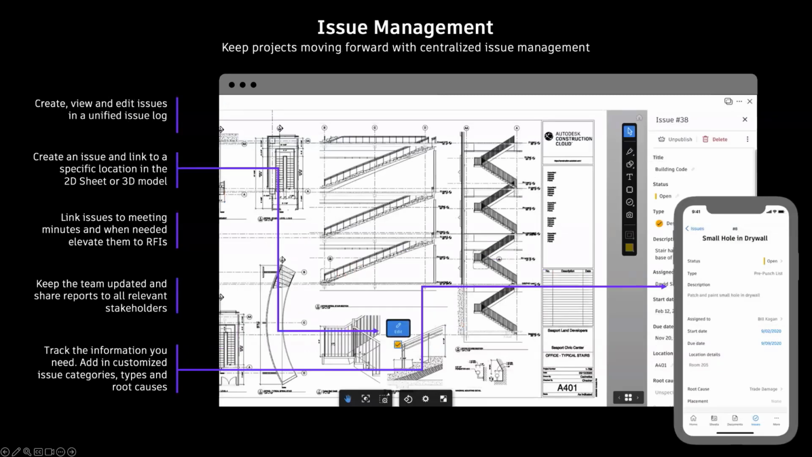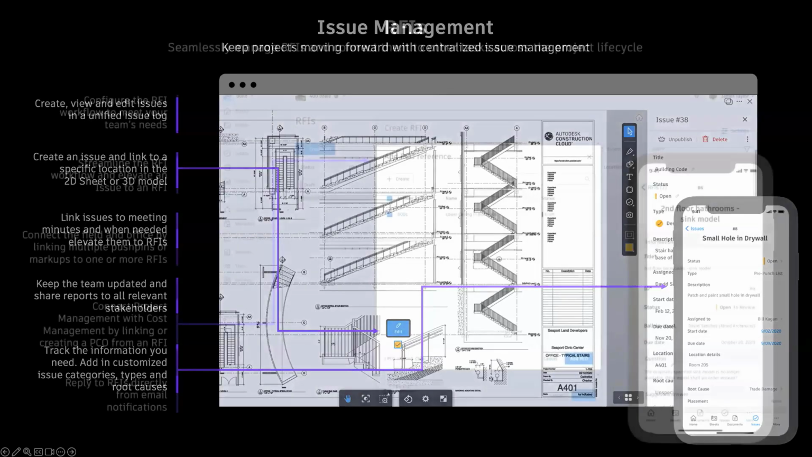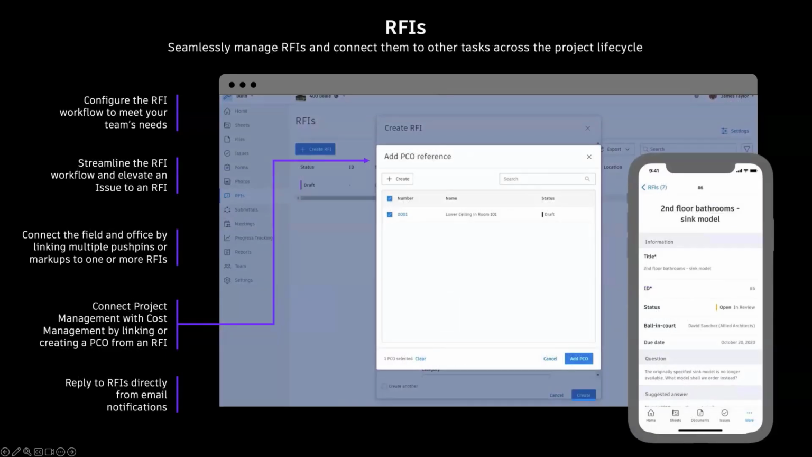Project issues allow construction teams to access all design, quality, and safety issues from one place. Issues can be created on the exact location on 2D sheets or 3D models, even when offline. Detailed issue reports can also be easily shared, even with non-team members. With RFIs and Autodesk Build, teams can reduce the risk of data loss and connect RFIs to other tasks across